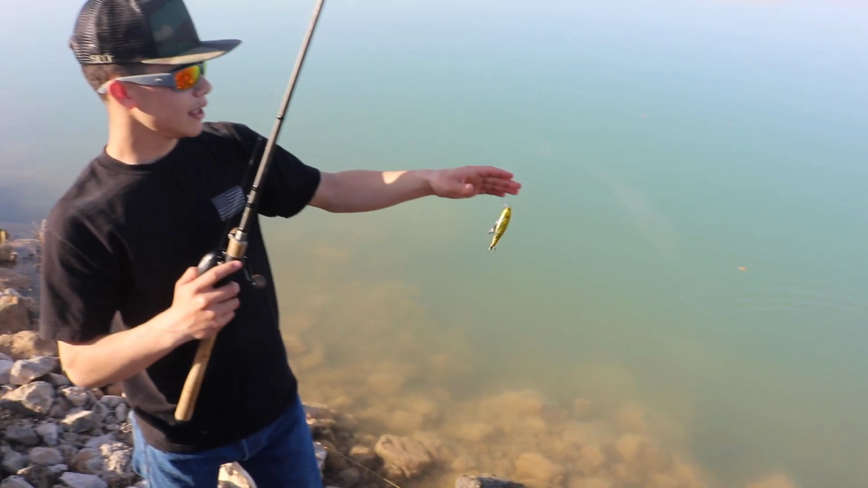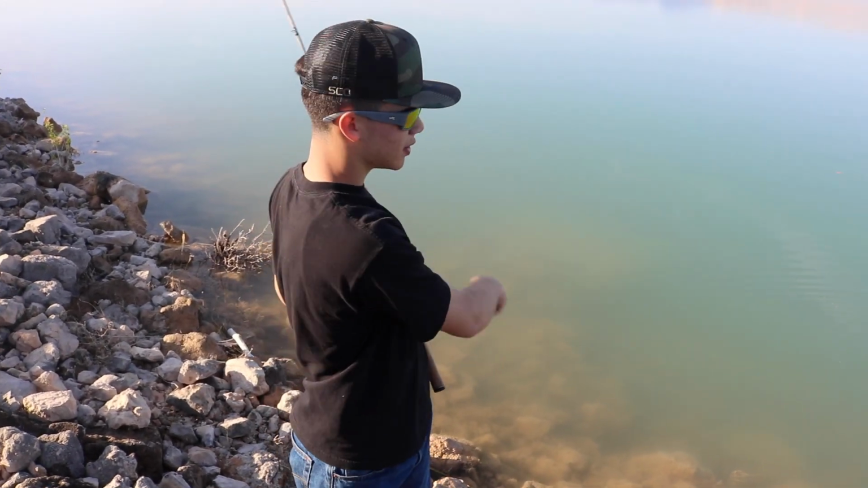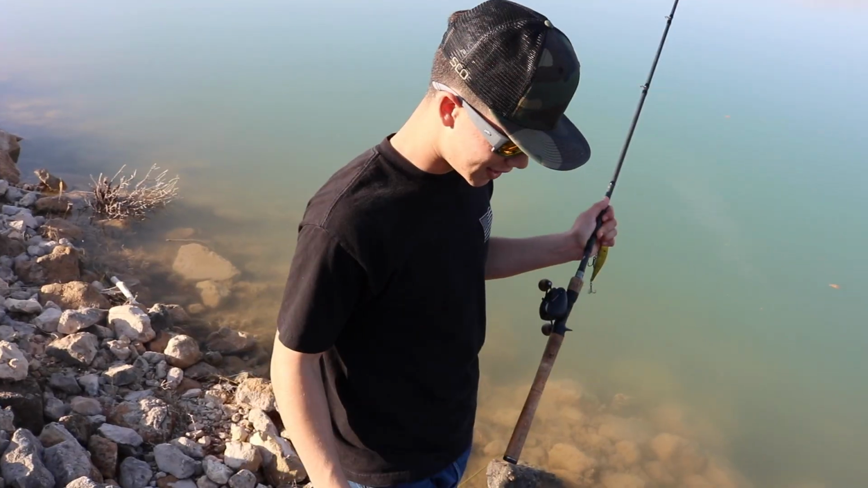But right now I think these bass are not really aggressive, so they're moving up and staging up almost on these rocks, it's looking like. So maybe we'll be able to pull another one out of here. We'll see, but that was a good bass for sure. I'm ready to get another one. Let's see if we can't do it.